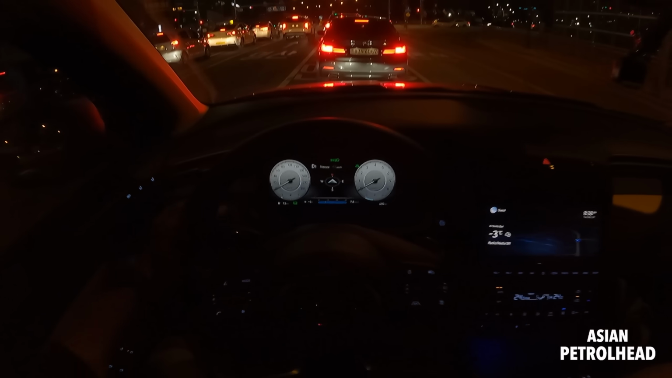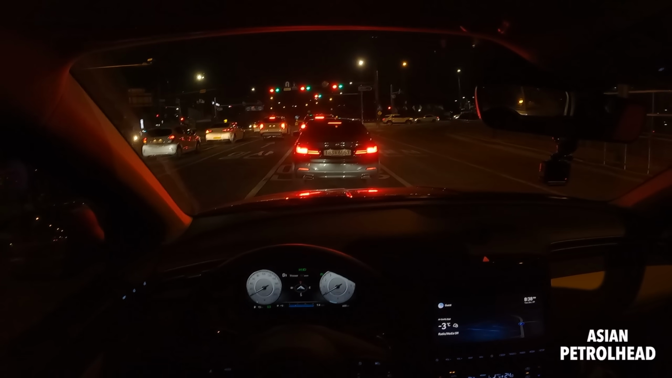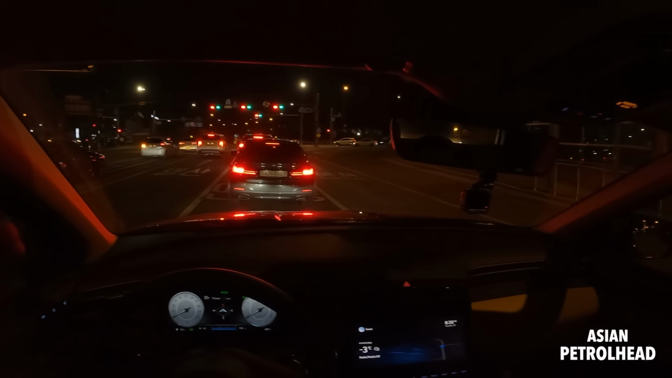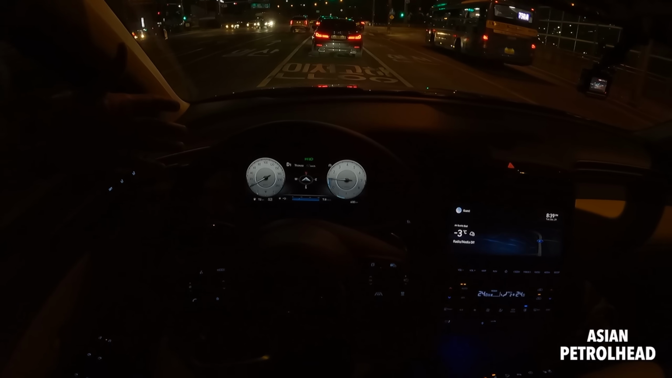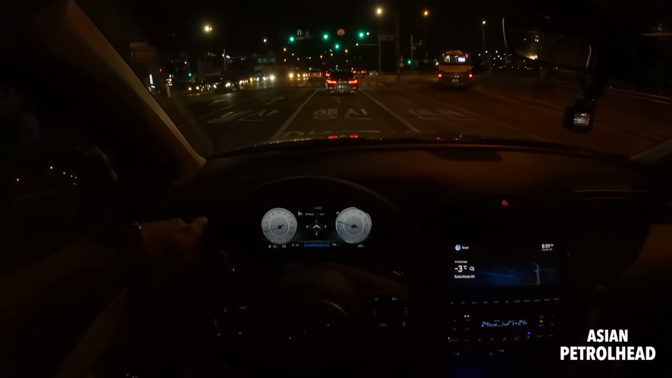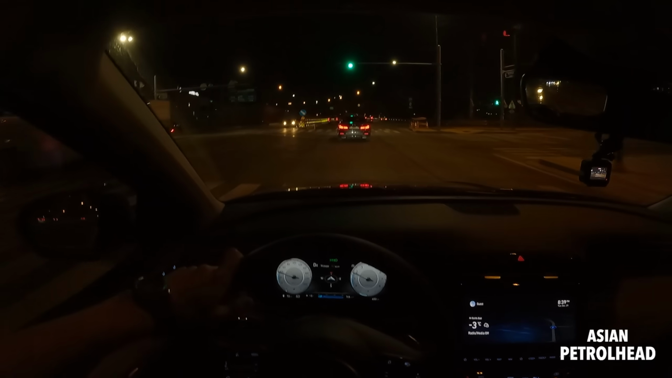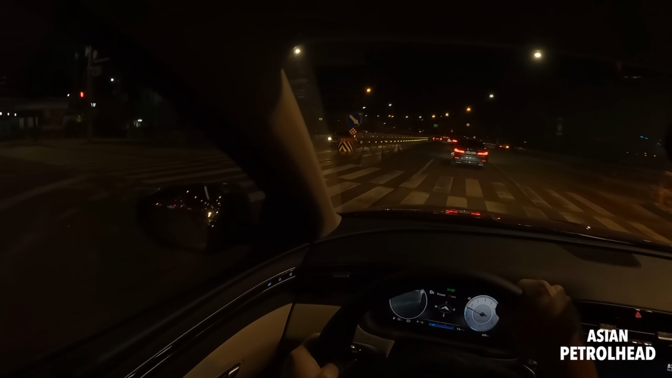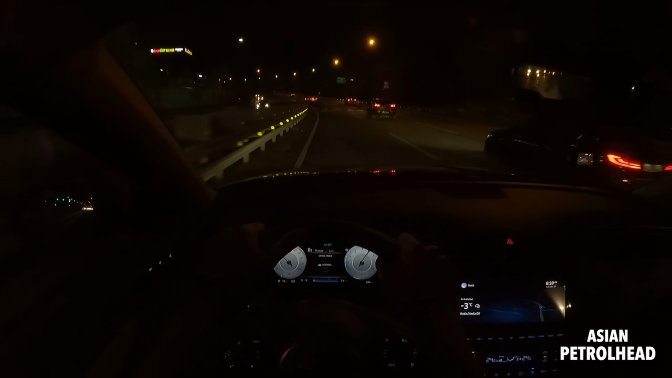And we have a heated steering wheel, which is very handy because it's minus 3 Celsius. Getting cold. It wasn't that cold this winter here in Korea, but it's getting cold, and next week's gonna be crazy. So yes. When you wake up, the transition is quite smooth as well. So now we're in normal mode. Let's just put the foot down.